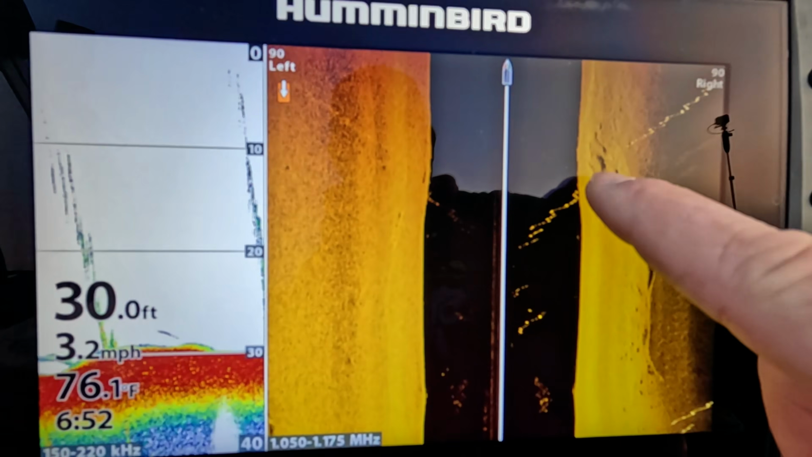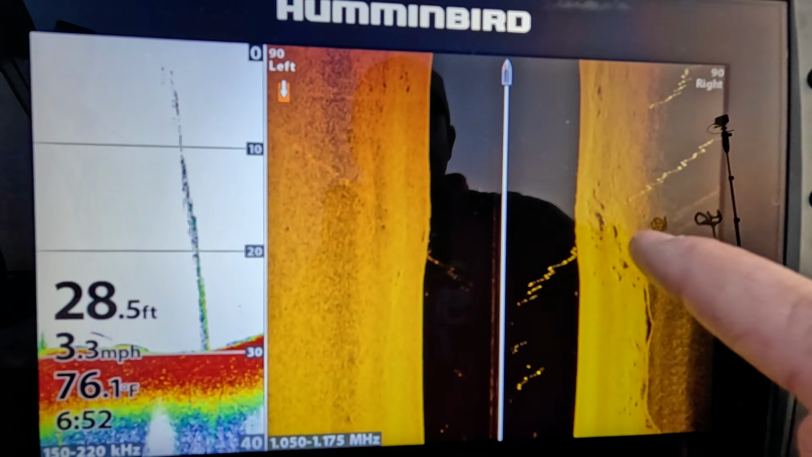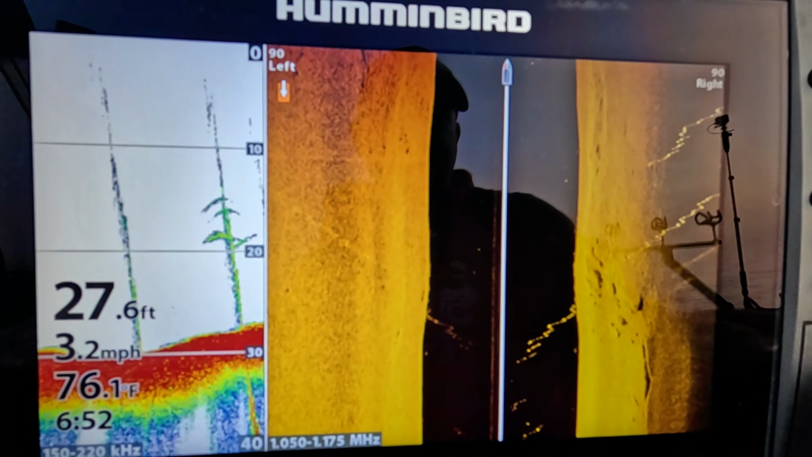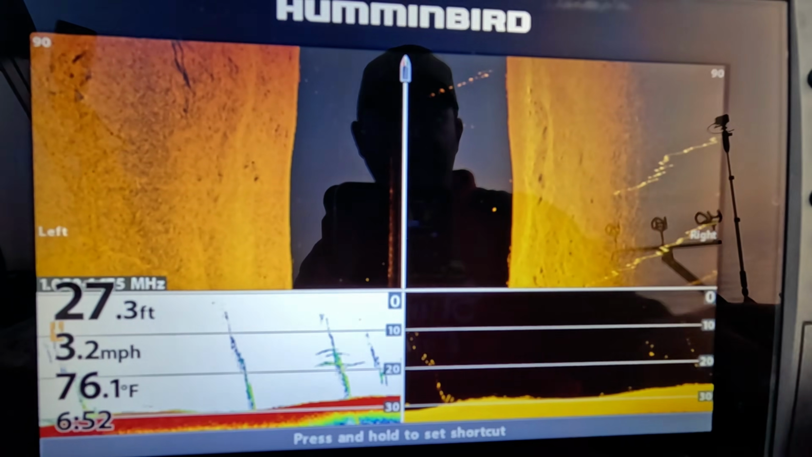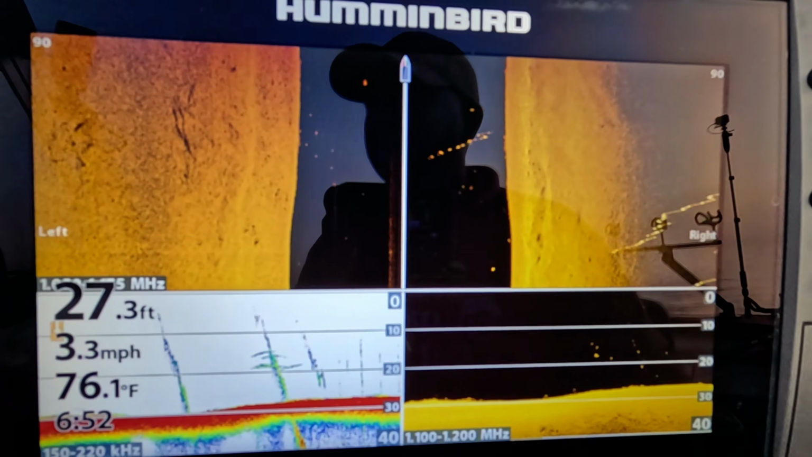Now you can see right there on the side, we got a little bit of a washout, some washed off bedrock, some chunk rock right in there. Not a whole lot. Let's see what we got here. I'm gonna put it on that screen so you guys can see a little bit better.